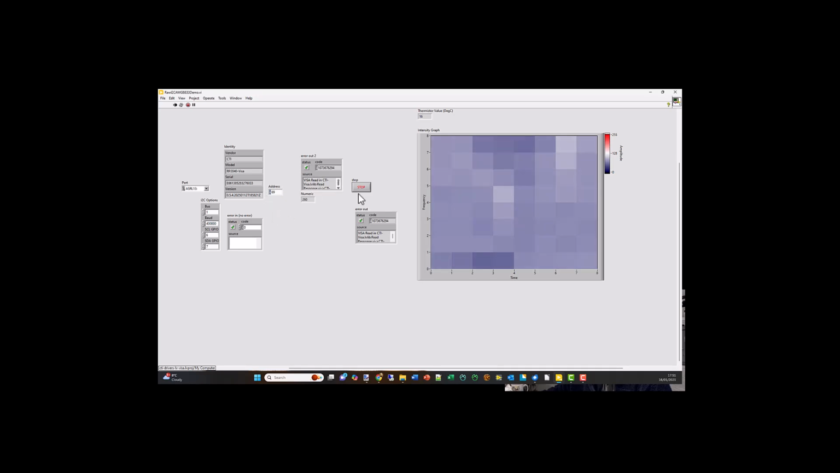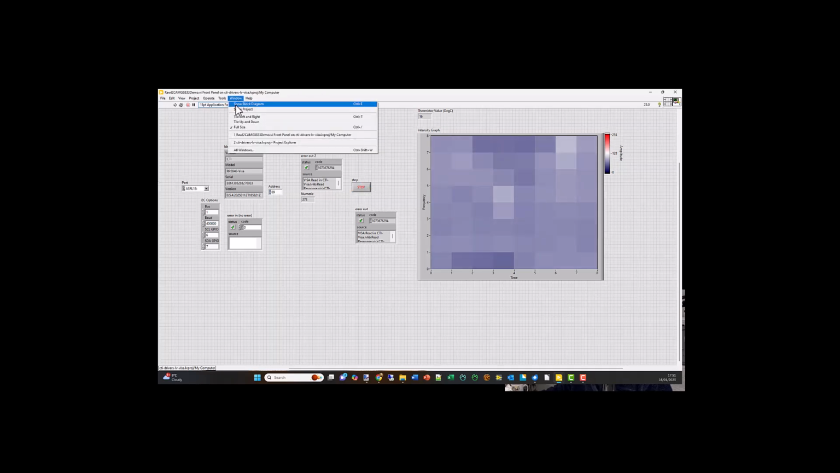So, you know, we could go on and get bigger arrays, but they're very expensive. You can pay $50 for an array with more resolution, which for my thinking is not particularly useful.